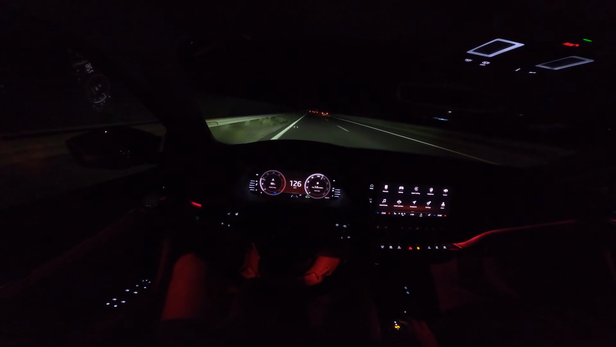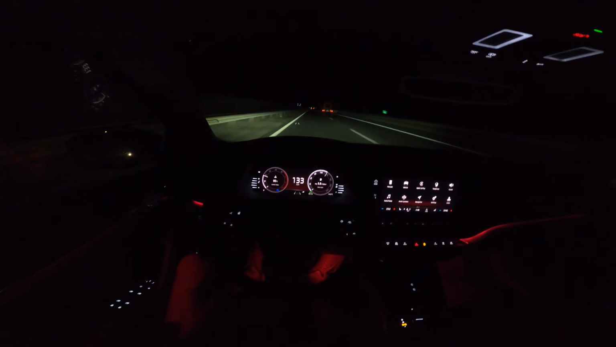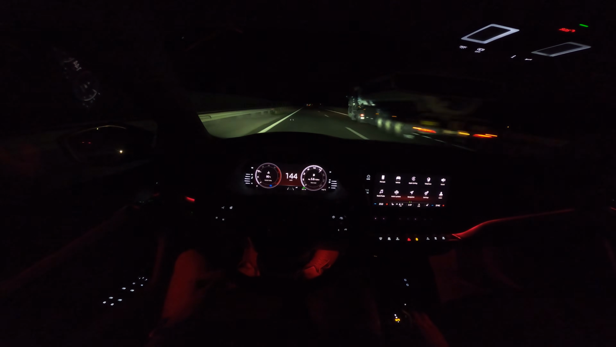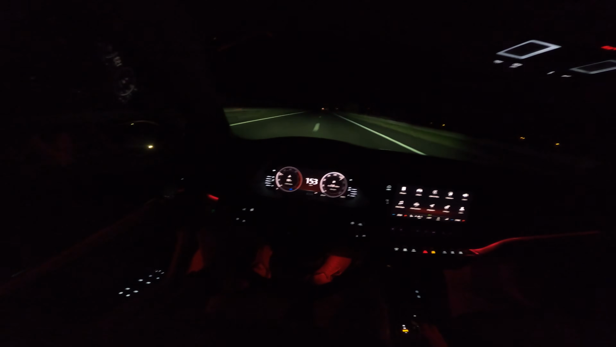At 130 the noise keeps increasing. It seems like it's coming maybe from the B pillar or from the front side mirrors or the A pillar. And then if we speed up, it just increases, and it's very annoying.